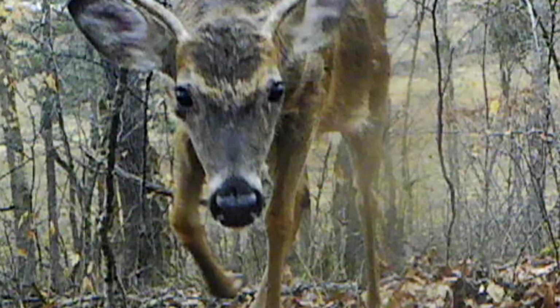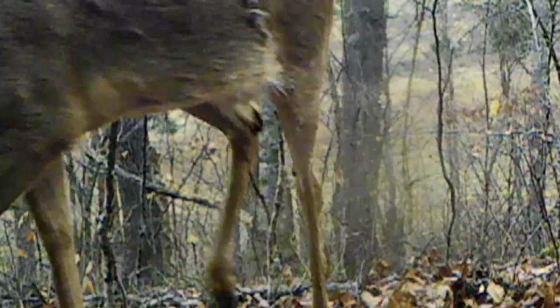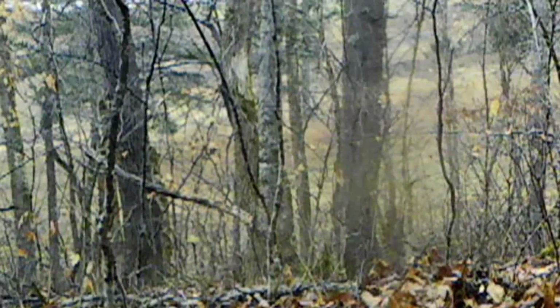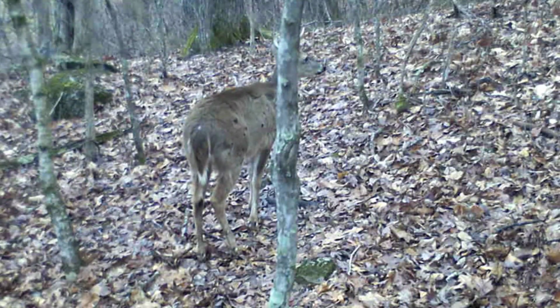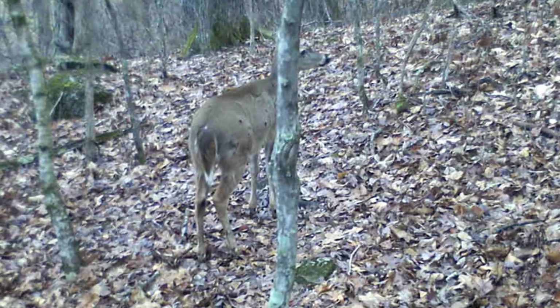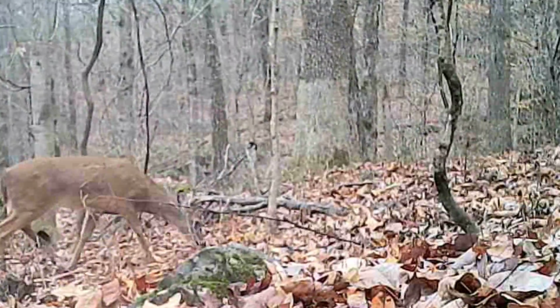And these bucks, I still film them. They look rough looking. Look at this. Look rough. But they're still around. Film them here and there. They just look like they've had a hard time. They're still hanging in there too. You see one passing through here on the cameras.